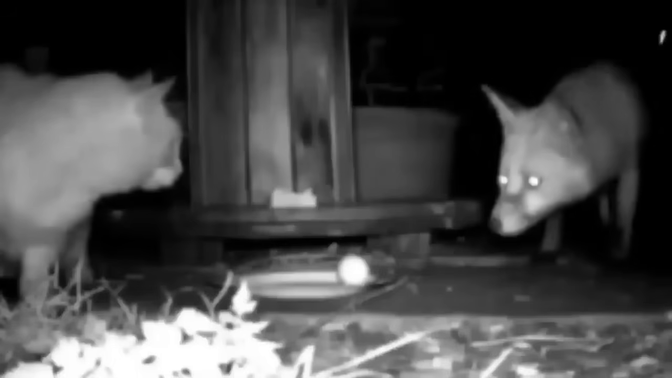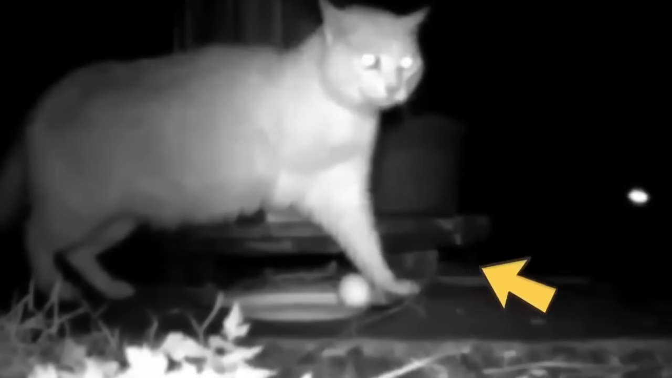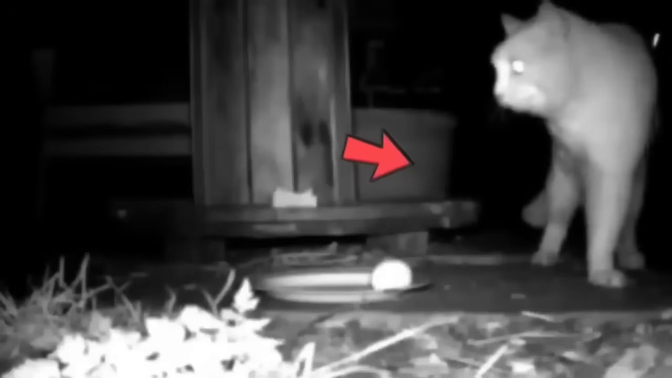The fox runs away and comes back again for the egg, but the cat doesn't give up. It continues to fight back with all the strength it has, determined to protect what's rightfully theirs. In the ending, the cat emerges victorious, scaring off the fox and reclaiming the egg. It's truly amazing to see how much courage and resilience this little feline has, despite the odds being against it.